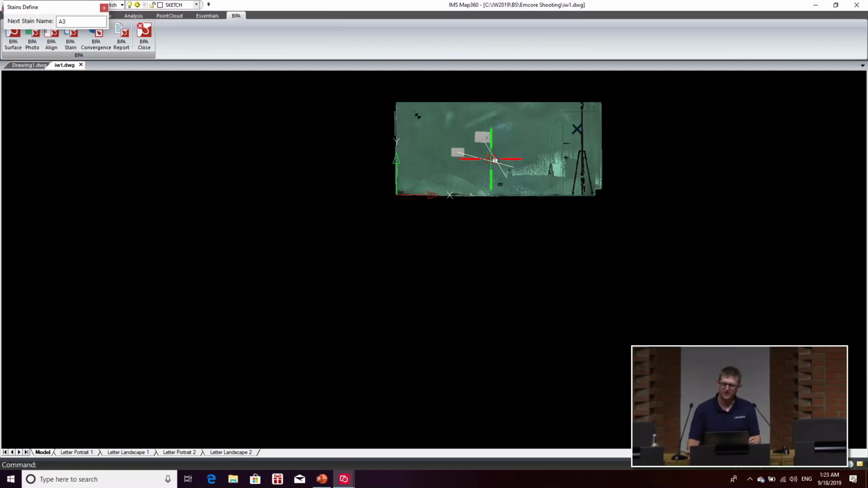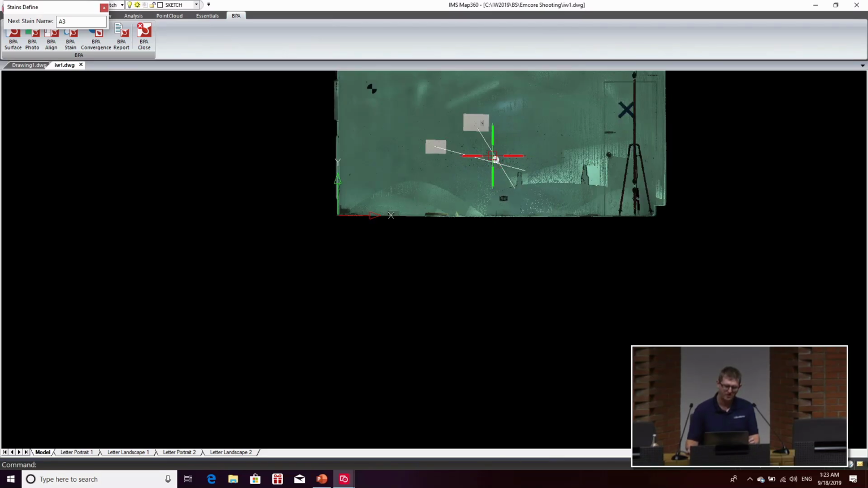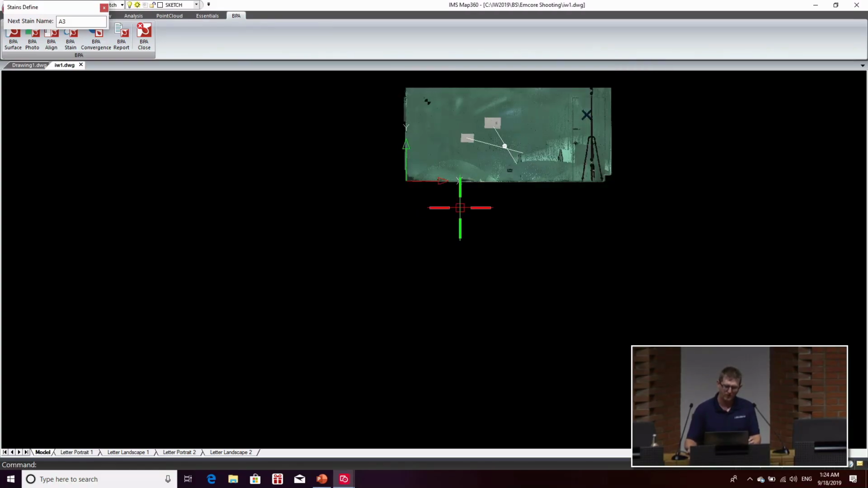And what the Reconstructionist can then prove is that there was first this primary source where there is an impact. This would be at a standing height. And then there's a secondary source where a second blow was made down on the ground.